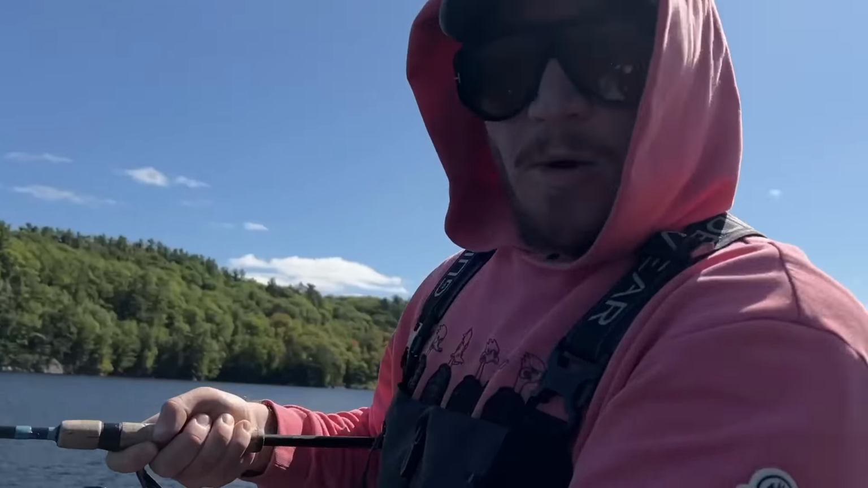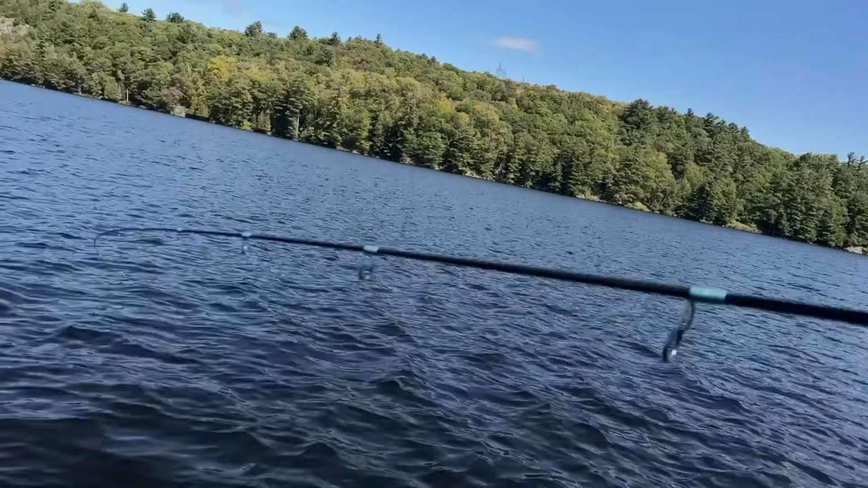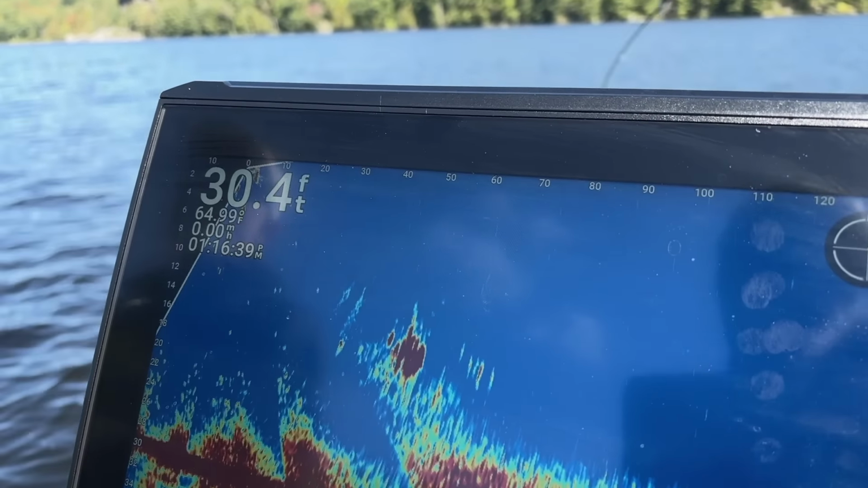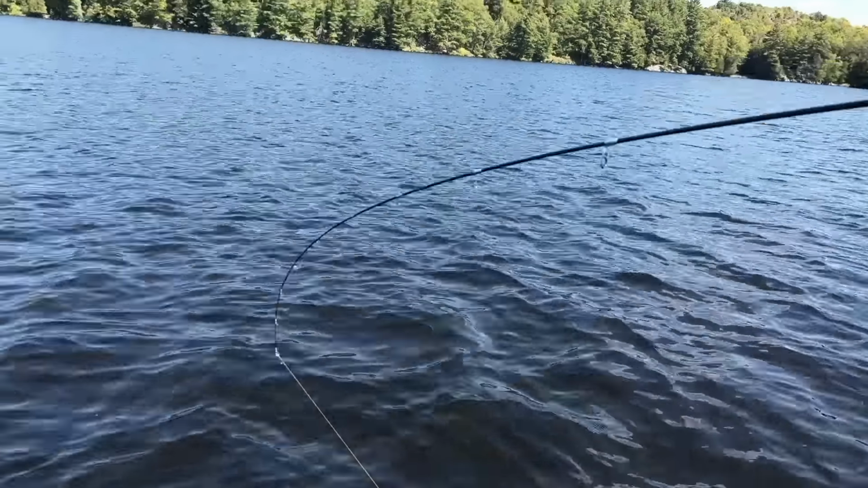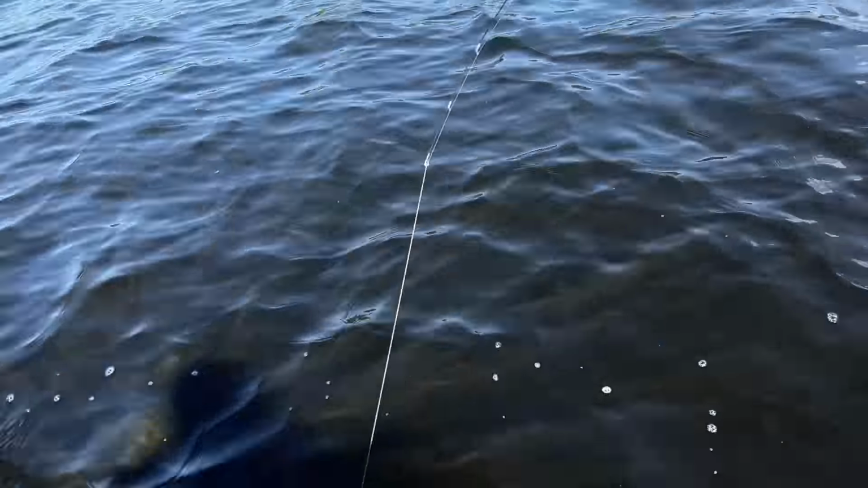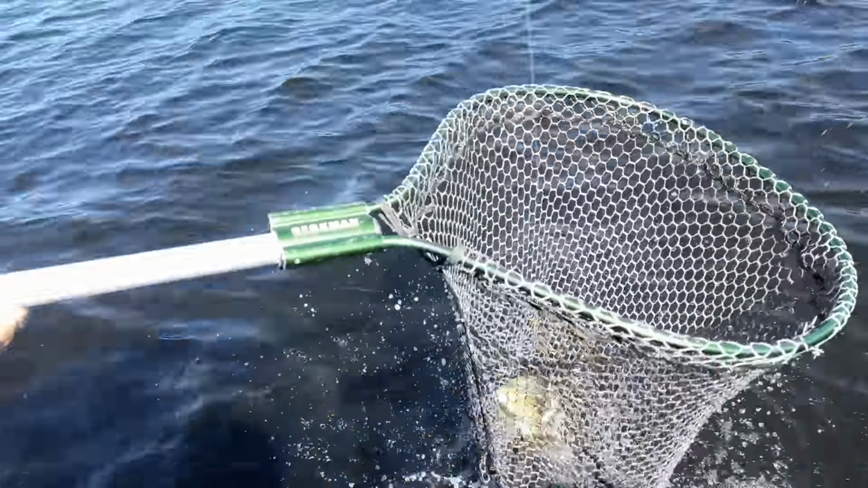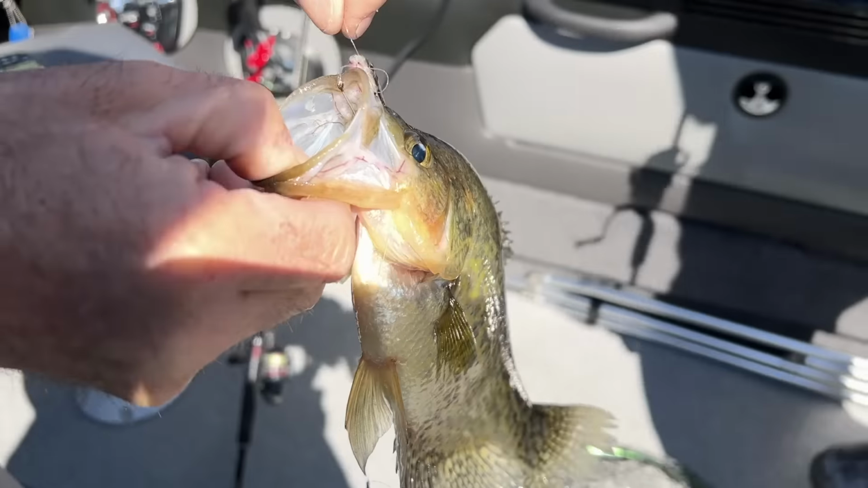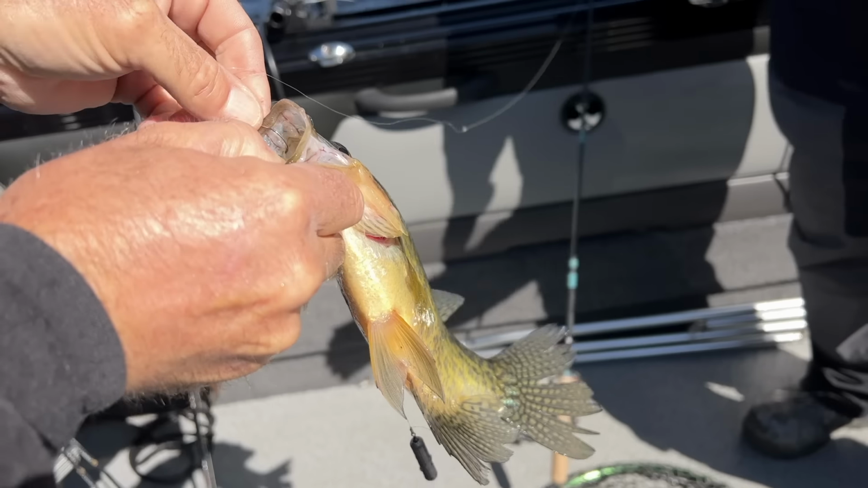The LiveScope, baby. Look at that. Look at that school on the screen. We literally sight casted just to them. This feels like a crappie. It's digging down. Oh yeah. Finally. You're gonna outsmart us, bud? I don't think so. You can't outsmart the LiveScope.